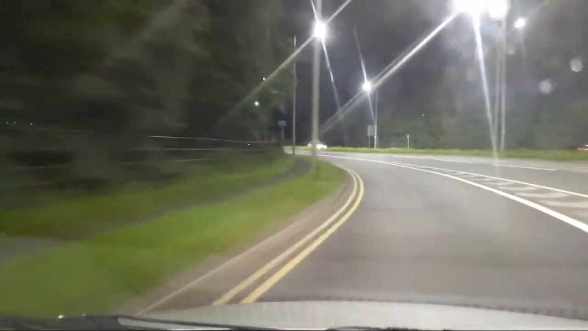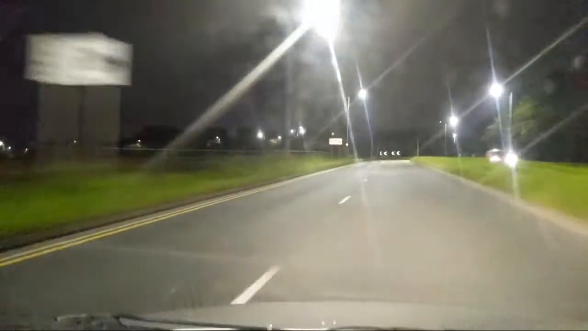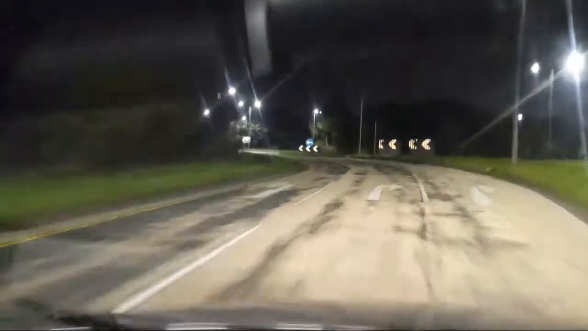No brake, car, hill, does it all by itself. And it's bone dry here as well. Figures. On the roundabouts.